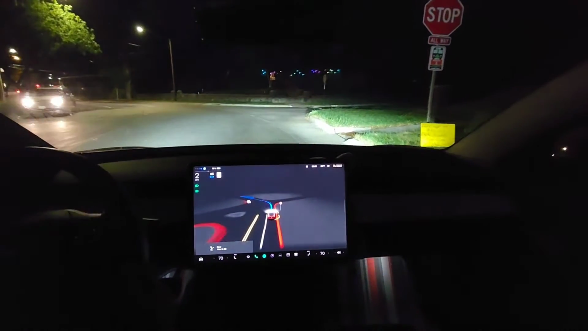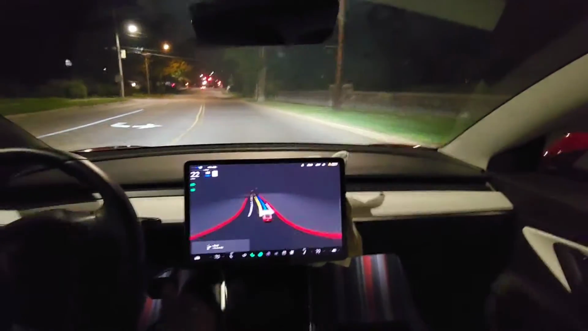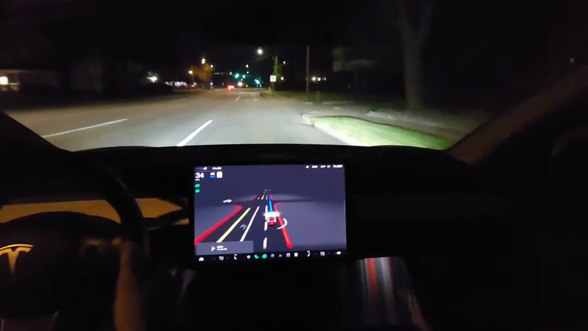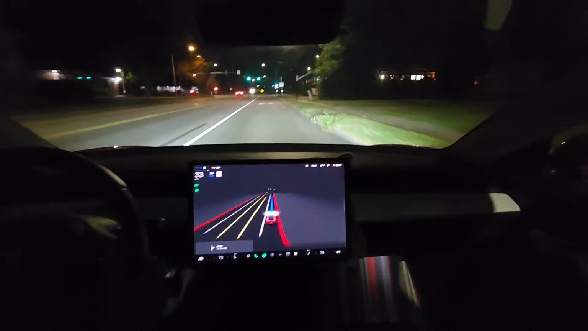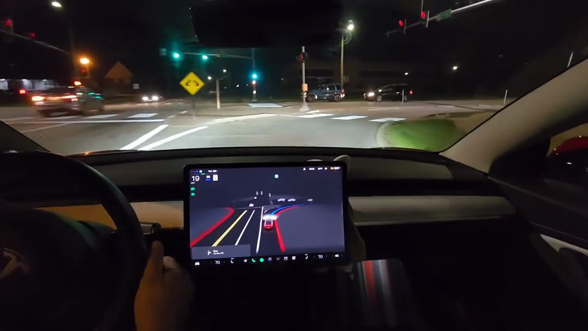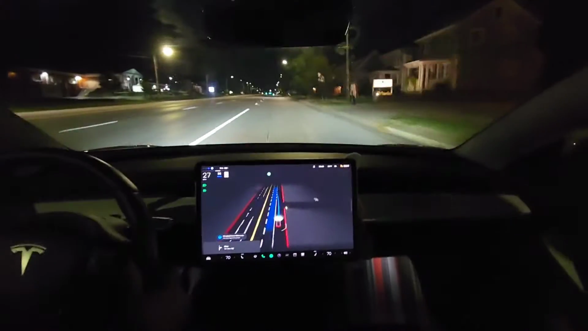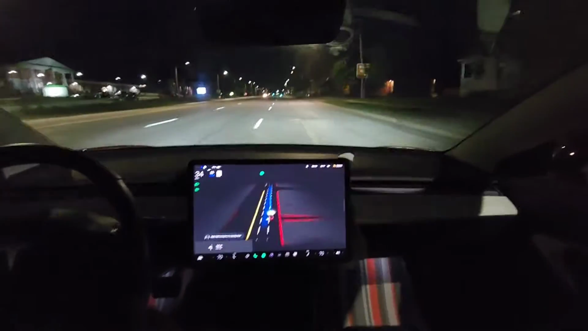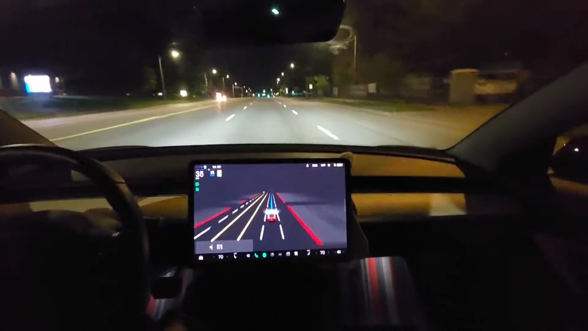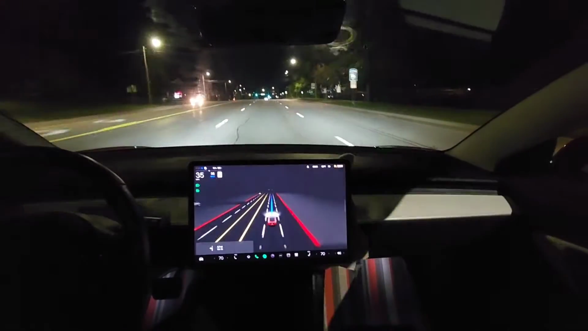Let's see how it does. Oops, it shouldn't be using a blinker here. In 500 feet, turn right onto 1st Avenue Northeast. Now turn right onto 1st Avenue Northeast. Really is confused with blinkers. It uses them sometimes, other times it doesn't use them. Did well there. This is the through lane, the right lane cut off, so this is preferable.